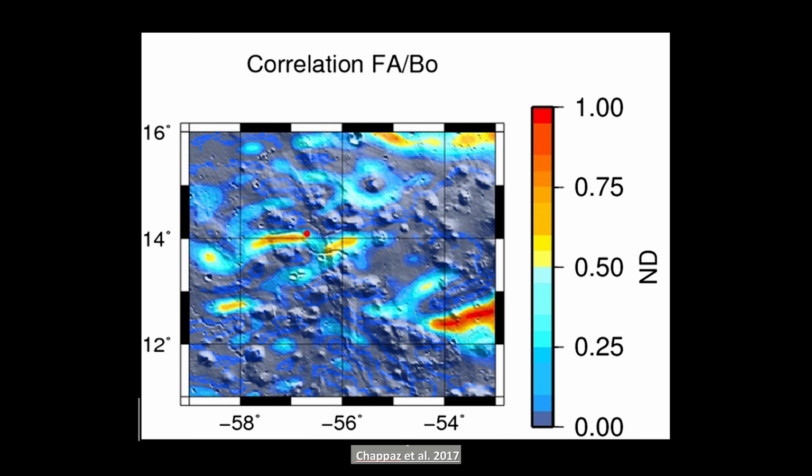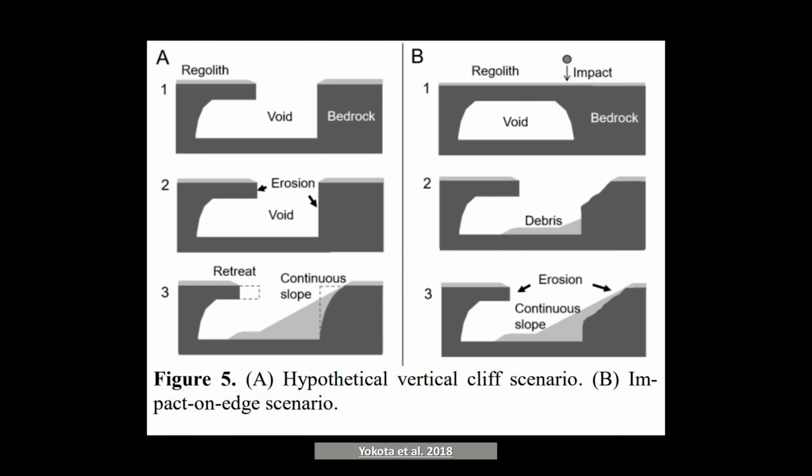Lunar pits may also be related to lava tube structures. Geophysical surveys around Marius Pit 1 by the Selene and Grail missions suggest a link between the pit and a long void space or cave structure. An idea presented by Yokota and others in 2018 suggests that the shallow pits could be voids filled in by debris from impacts or collapse of vertical walls over time.